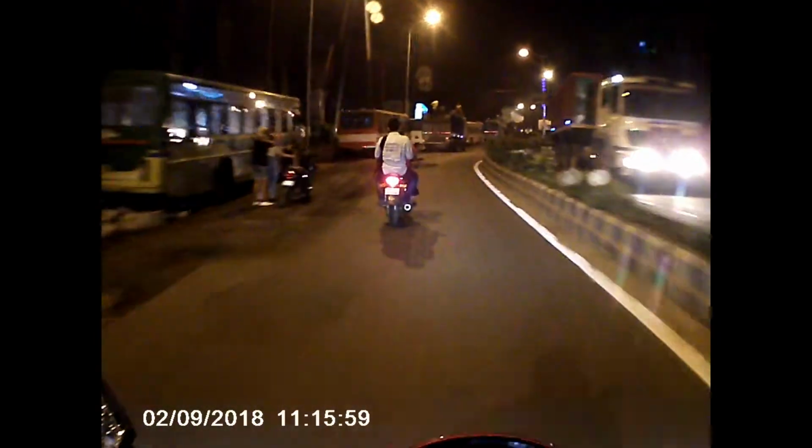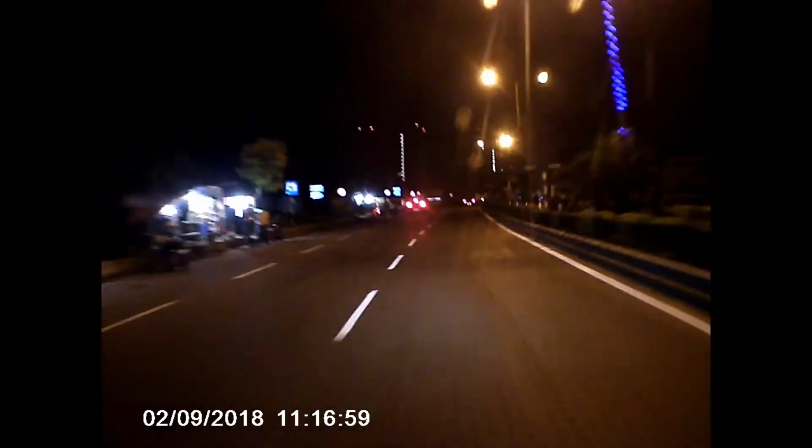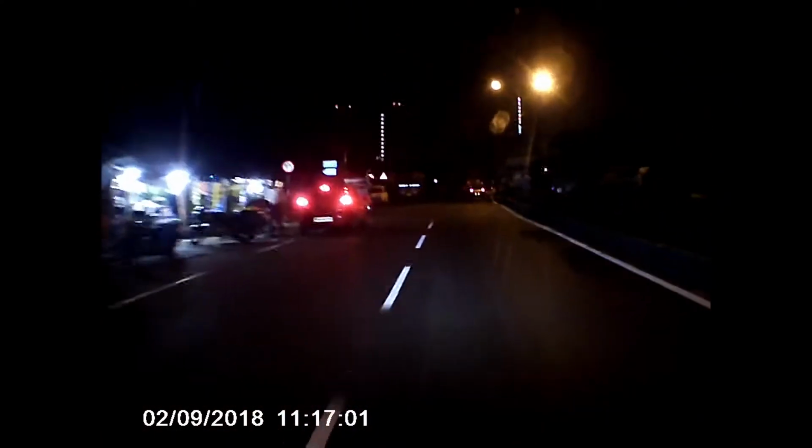Okay, so here I am at the connector of Rajpur Godia bypass. From the Assam Oil petrol pump, I have to turn left. Okay, so let's go. And the time is 11:15. So this is the Kolkata of night. So the petrol pump should be here somewhere. Okay, there's the petrol pump on the left.